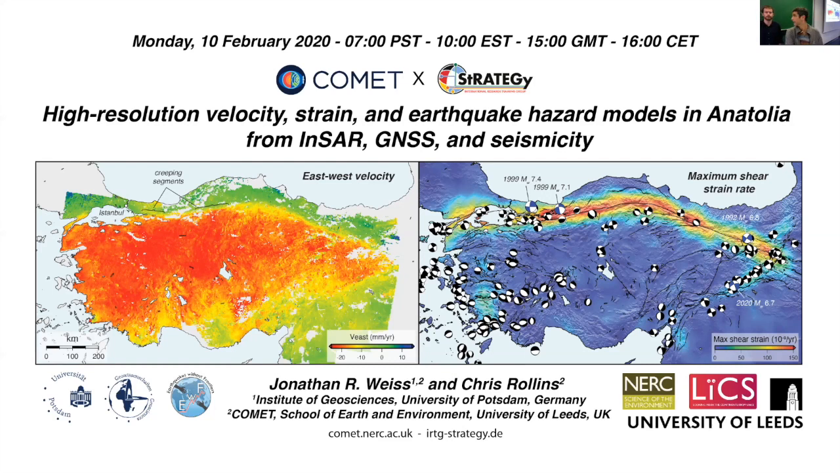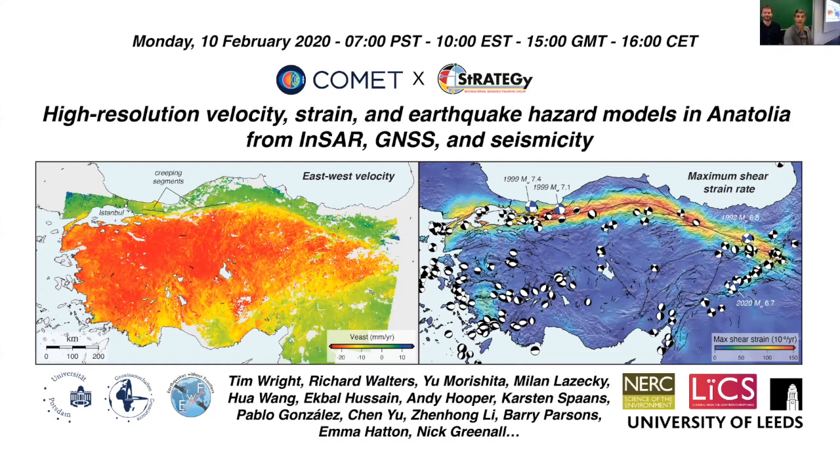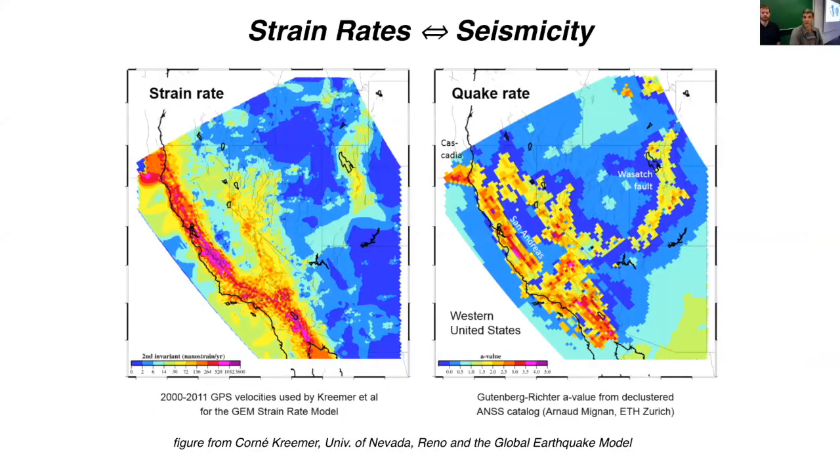So this work is not done in a vacuum, and I just briefly want to acknowledge many people who've been involved in this work over the years. There's Tim Wright, who's the director of COMET, based out of Leeds. Richard Walters is in Durham. Yu Morishita is on loan from GSI in Japan. He's been instrumental in some of the time series work I'll be talking about. Milan Lazecki, Hua Wang in China, Ekbal, who's now at the BGS, Andy Hooper, of course, Karsten Spans, Pablo Gonzalez, Chen Yu, Zhenhong Li, Barry Parsons, Emma Hatton, and Nick Green. All these people have been involved in developing the tools that I'm going to be talking about for the next 20 to 30 minutes or so.